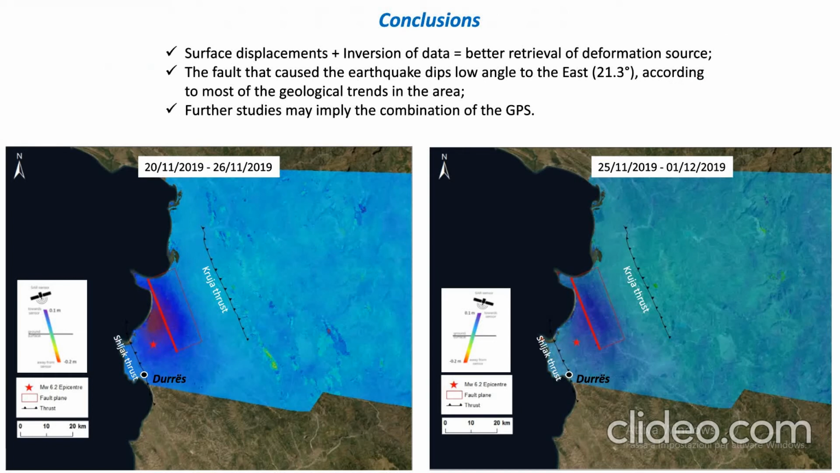So as our conclusion, we can say that the surface displacement plus the inversion of data is a good way, and a good comparison, to understand and better retrieve the deformation source. The fault causing this earthquake dips at a low angle to the east, about 21 degrees, and it's also consistent with the area, because this is a very active area tectonically speaking, as it's the place where collision between two plates occurs.